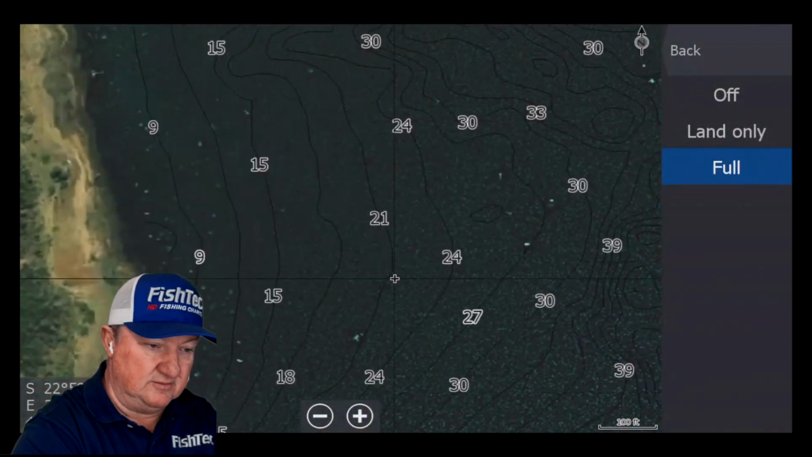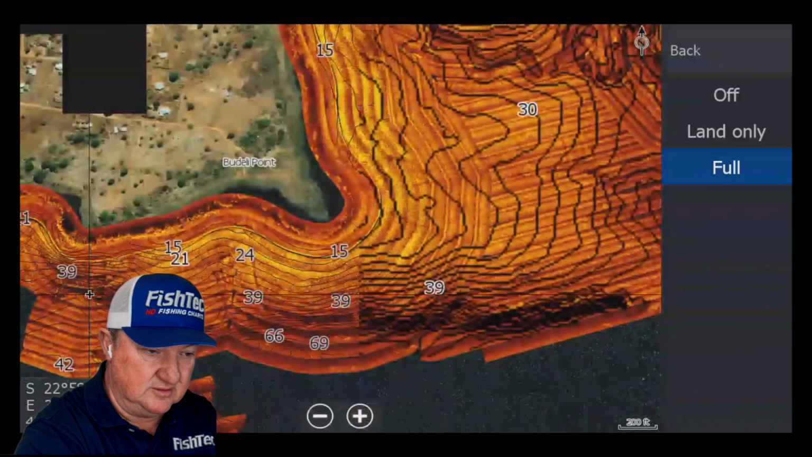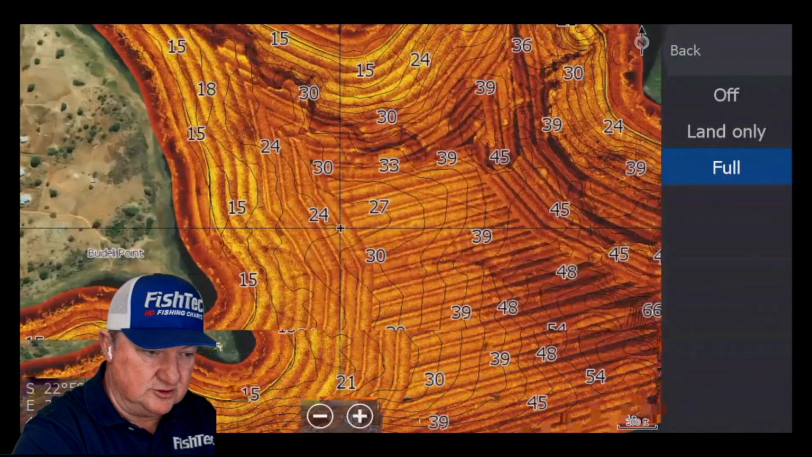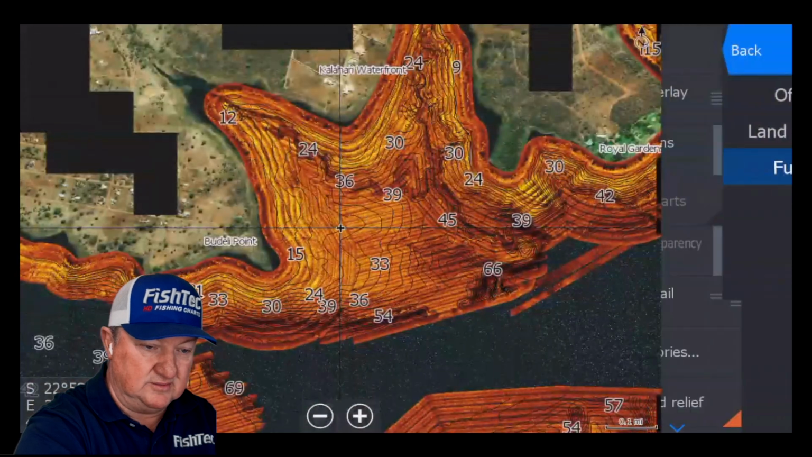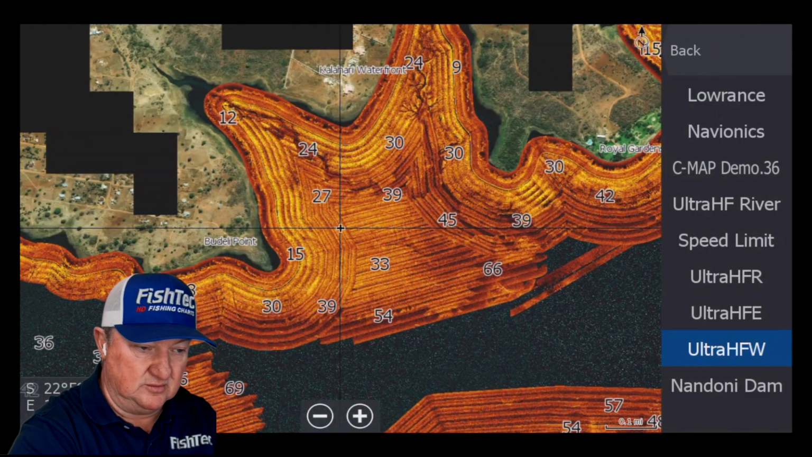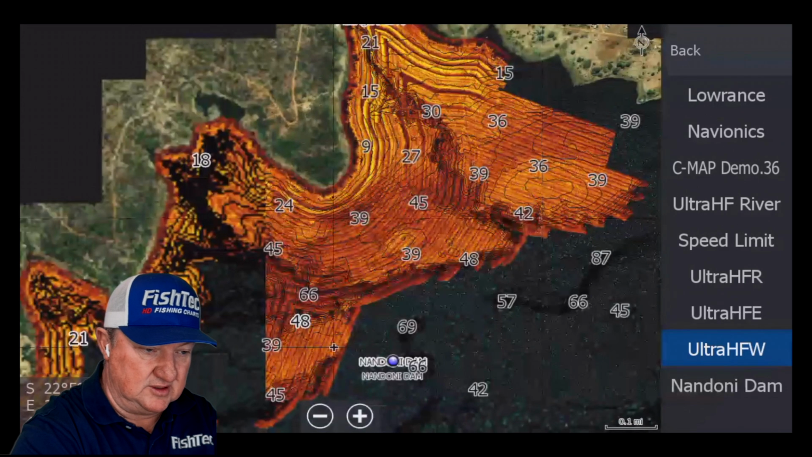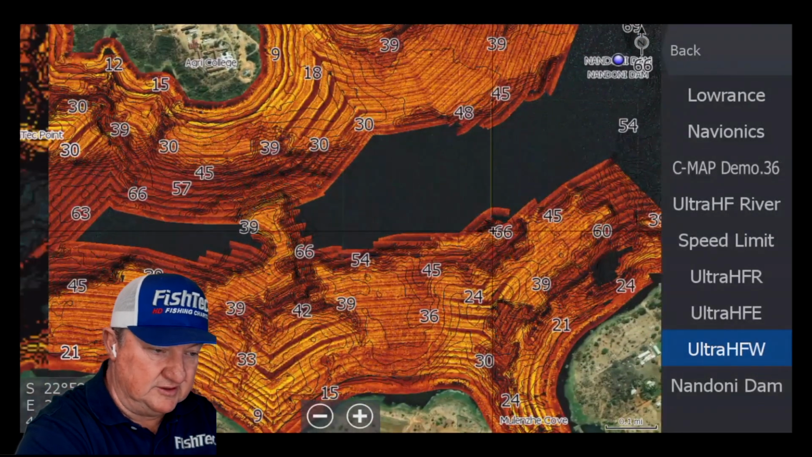Let's see, do we have any trees in this area? I don't think there's too much from a tree perspective here. Let's rather go west. We know west has got tons of it. Let's go west. There's our west. We know we've got a lot of trees here.